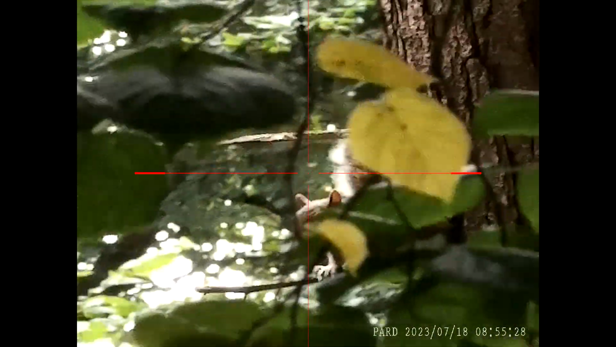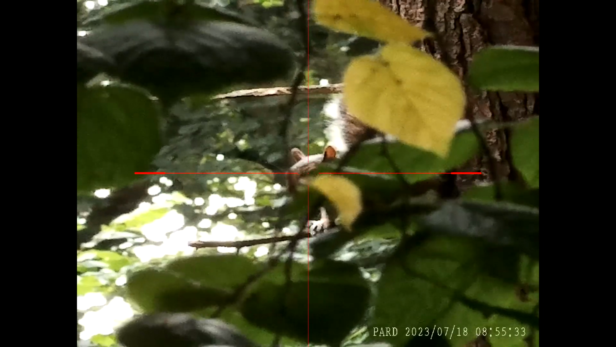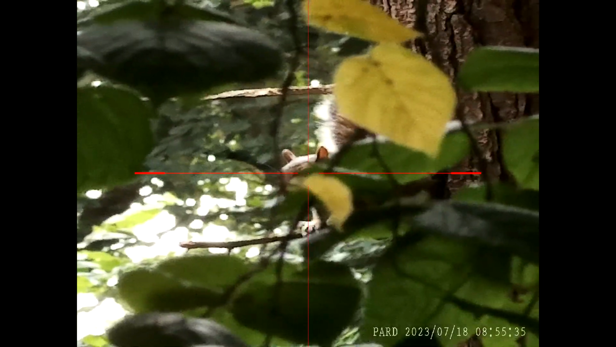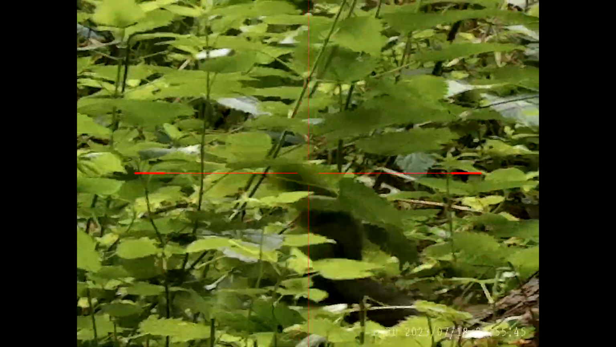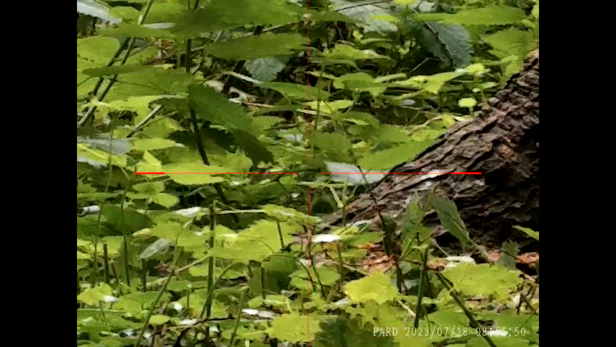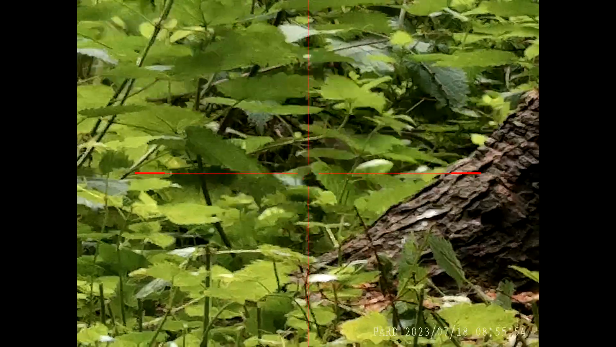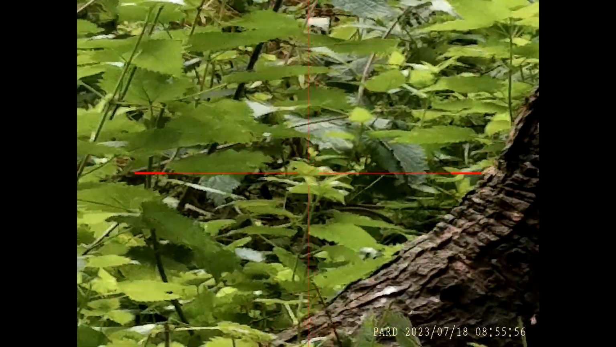This squirrel went down to the feeder, wasn't very happy, went back up the tree. These leaves are actually halfway between me and the squirrel. I think I might actually have clipped them there, but there's no doubt that the squirrel was hard hit because it went straight down to the ground, and after a little bit of thrashing around, was stone dead. These smaller squirrels always seem to thrash around a lot with a headshot. Don't know why that is. The fully grown adults don't do it so much.